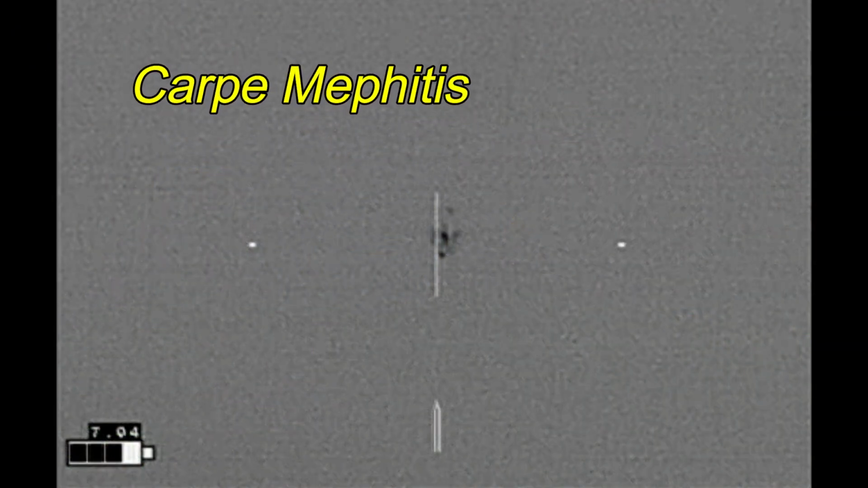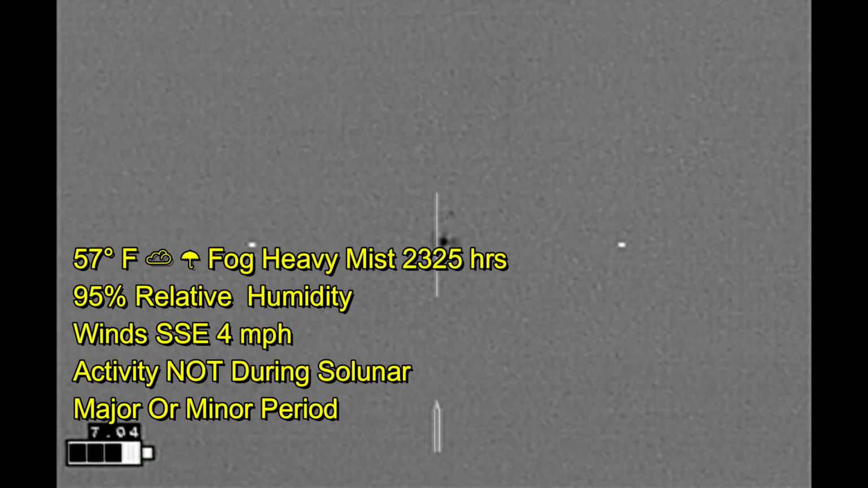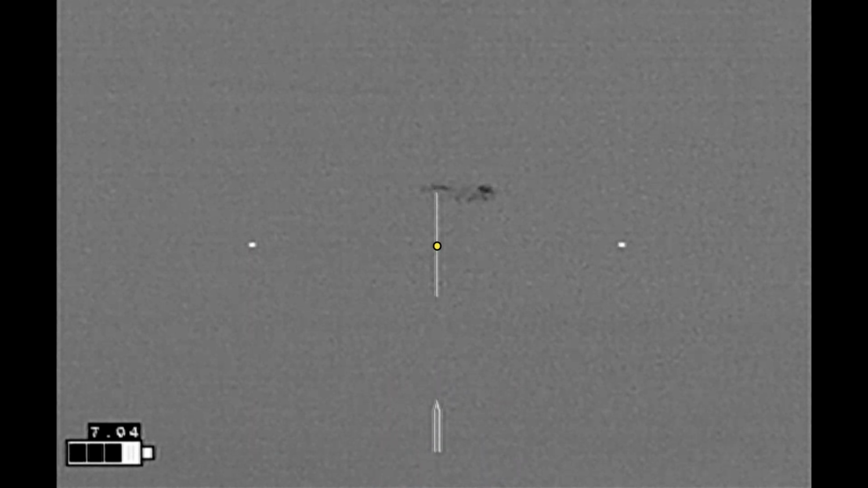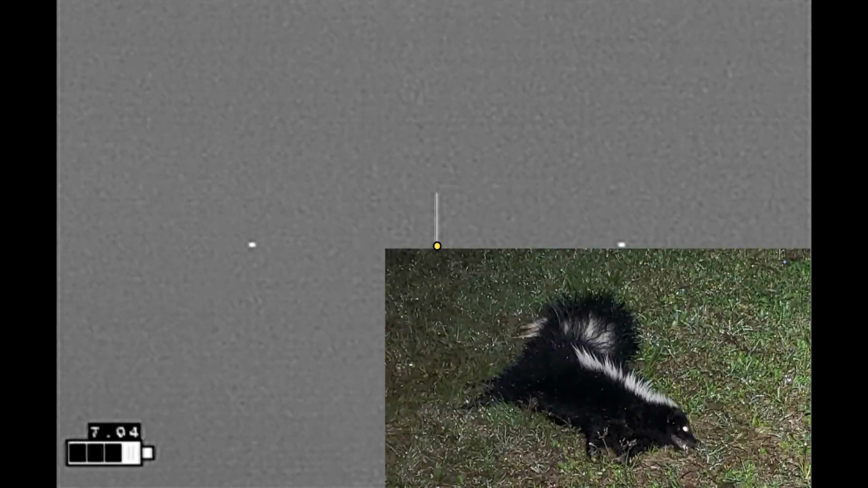And carpe mephitis, I moved on to my next property where conditions had continued to deteriorate drastically. And here I've got a skunk out there at about 60 yards in heavy fog. And I'm going to pivot the rifle around to the other side as you take a look at the skunk.